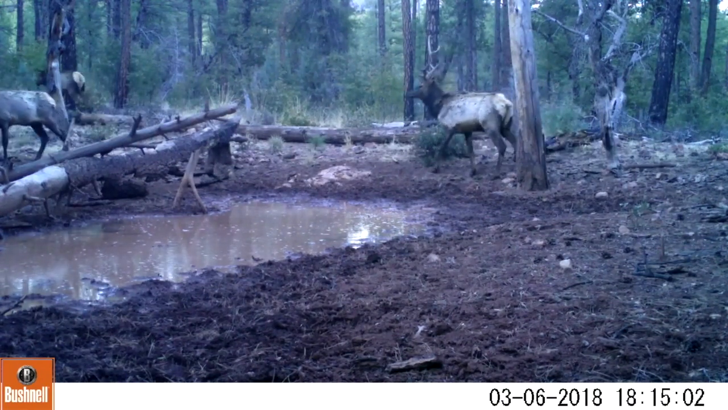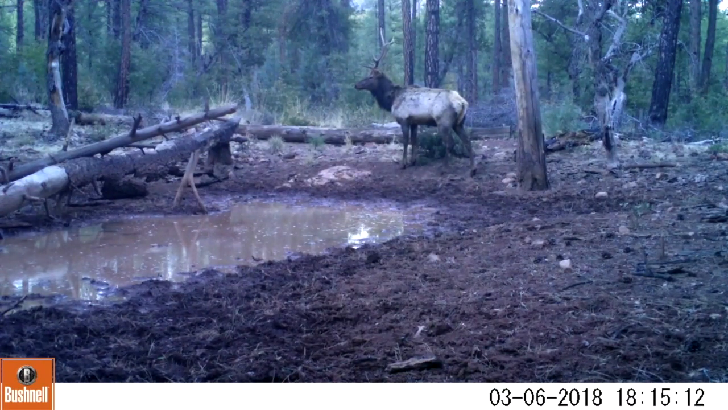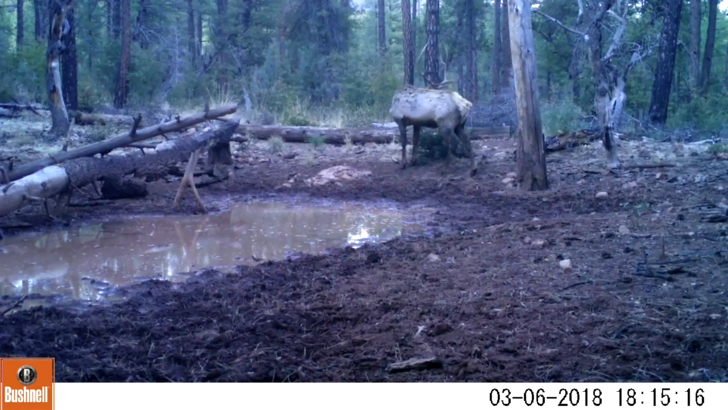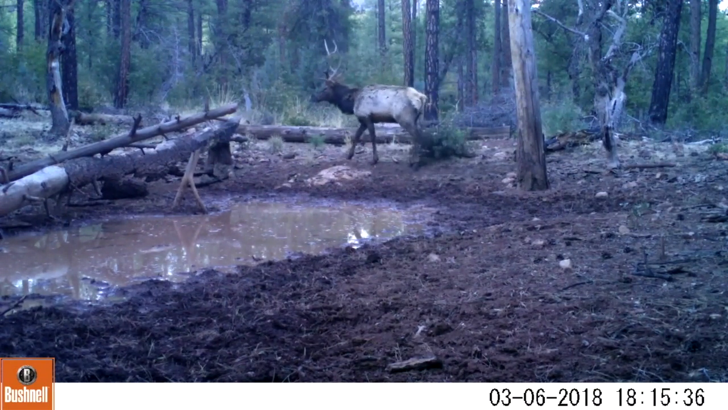Here again we see this bull establishing dominance. There are 4 or 5 bulls in this area. I'm hoping to find some elk antlers that they have shed. So I do try to roam around between cameras, just looking for them to drop, see if I can find any. I've been going up there for about 10 years, and I've never found any, and I don't know why. Maybe I just don't have the luck with that.